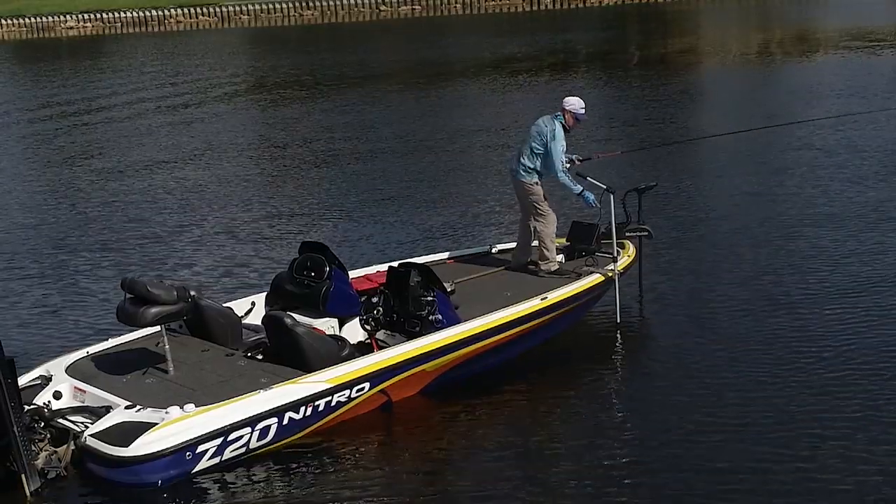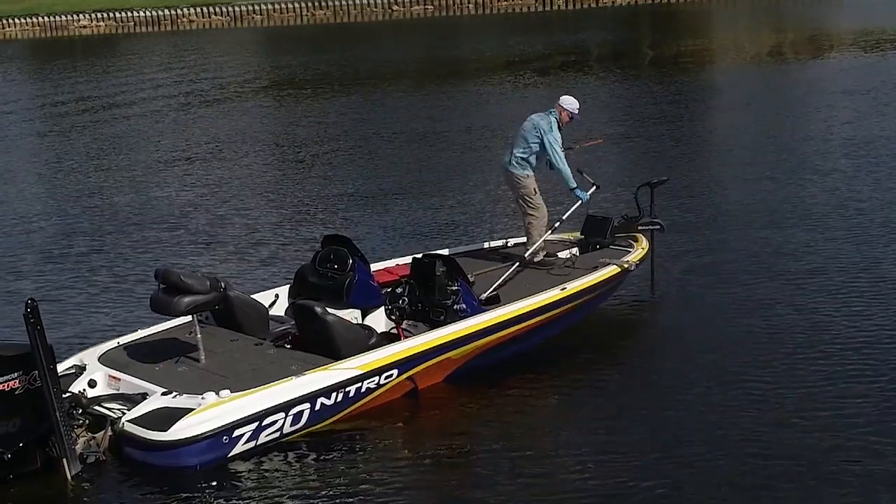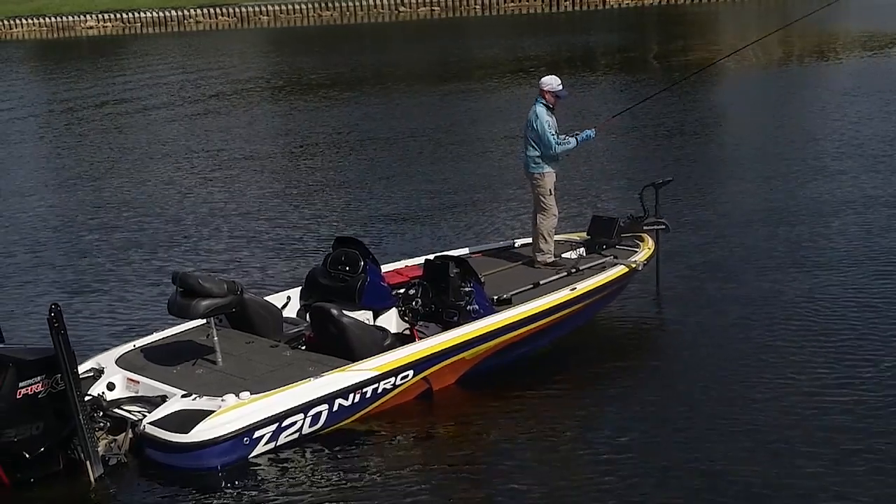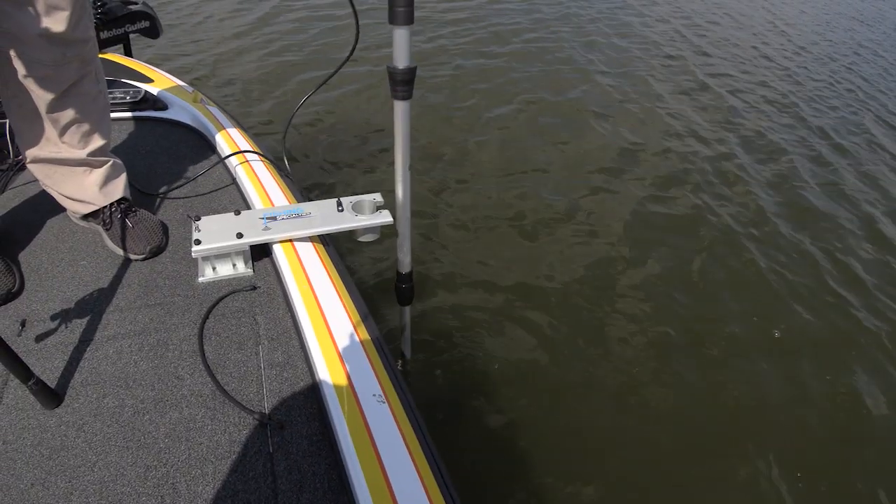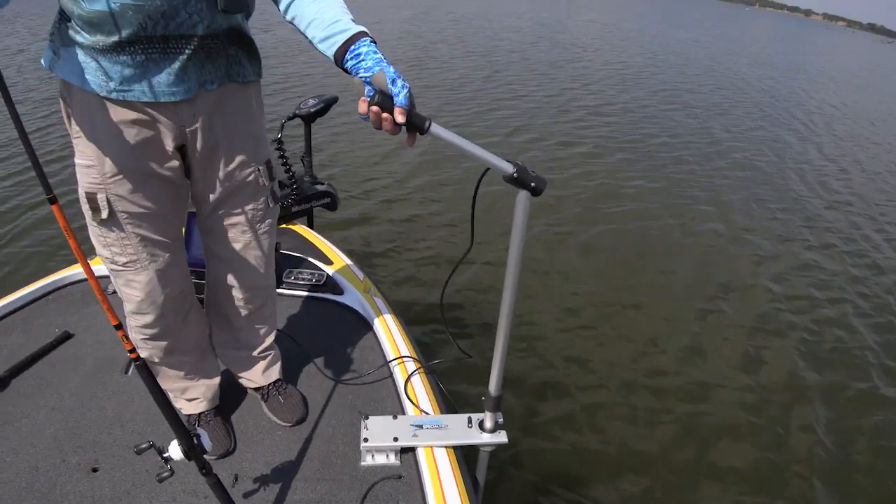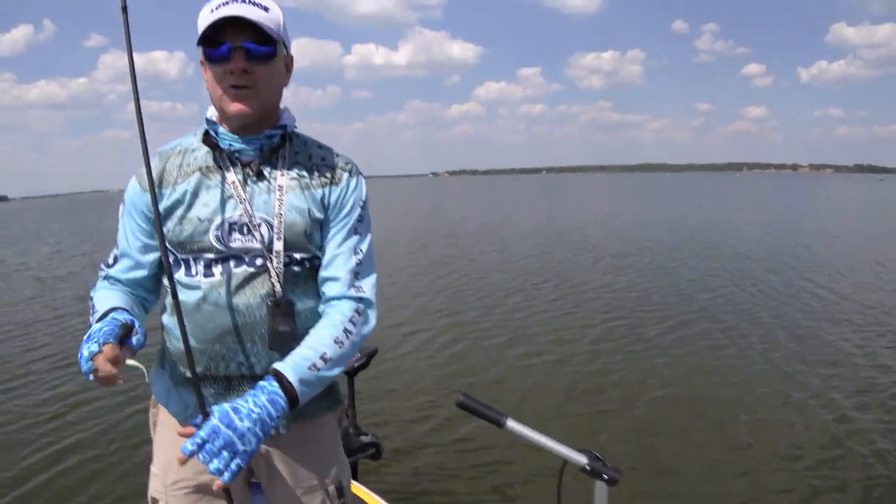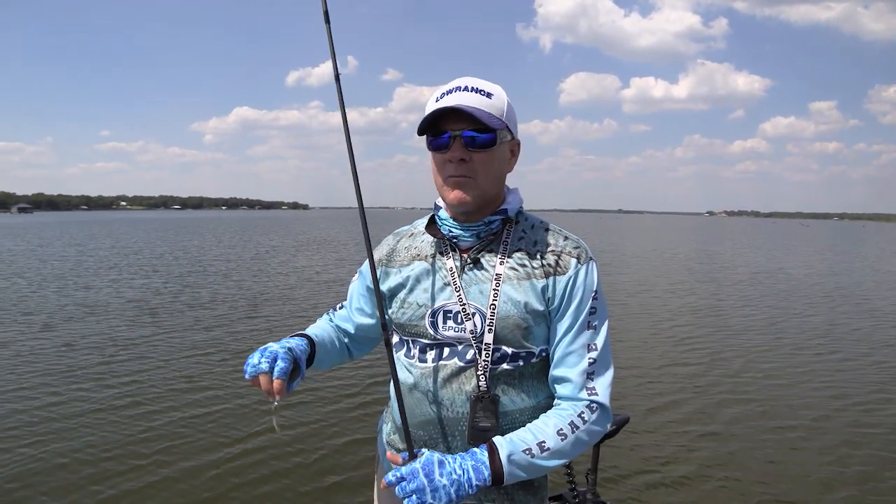And this little deal right here is really handy too. You just pick it up and lay it in the floor of your boat like you do your rod when you get ready to move, and then when you're ready to fish again, slide it right back. It falls right back in that little slot. You can turn it with your hand right here, steer it any direction you want, point it any direction you want. That is just one pretty incredible piece of gear.